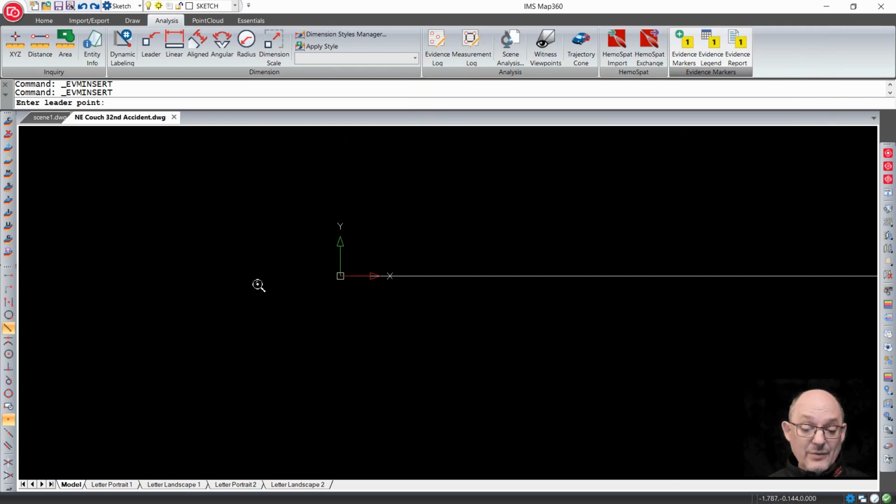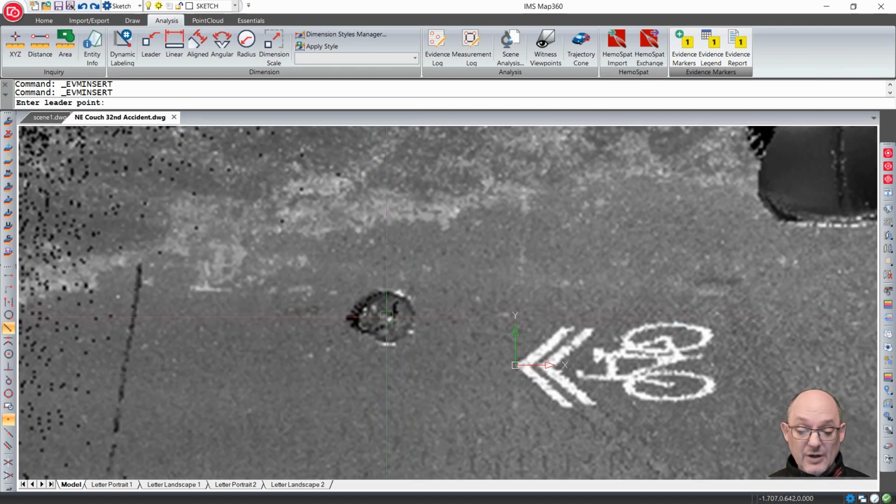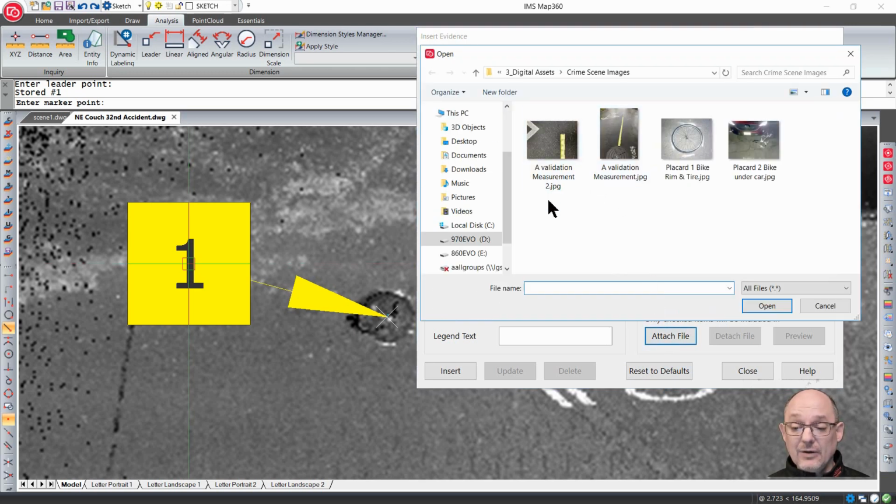Now I wagon wheel in, pointing my crosshairs right at the tire, ping it in the center, and I come out a bit, and I get myself a nice placard. Now here's where the best part is. Over on the right hand side here, you have photographs. You're able to basically say, I want to attach a photograph of that tire.